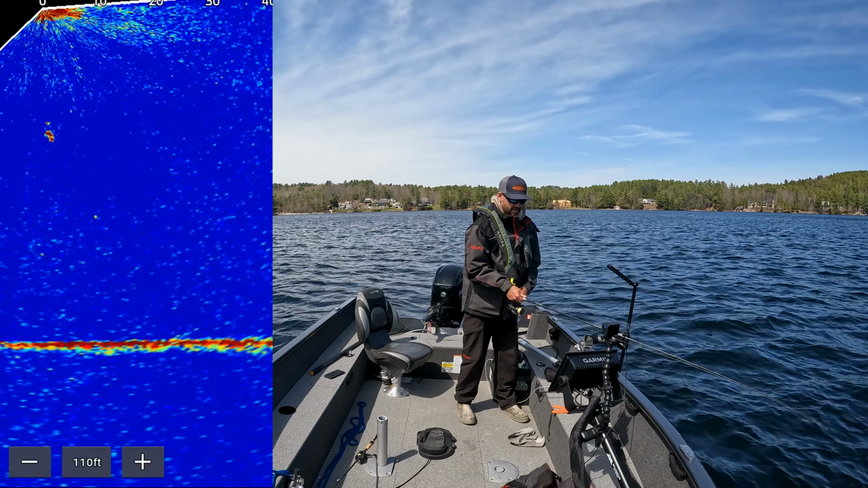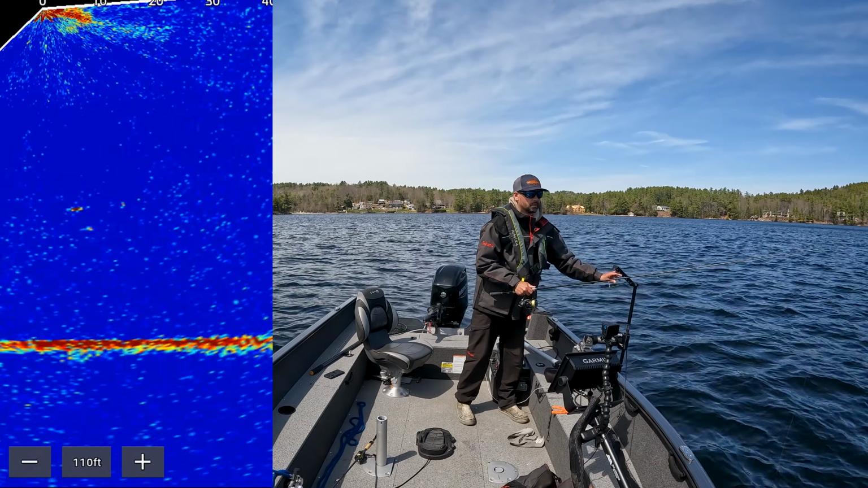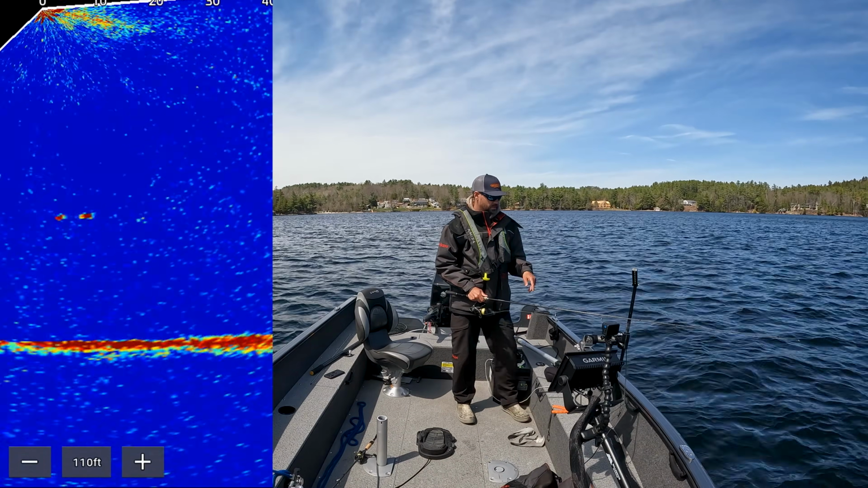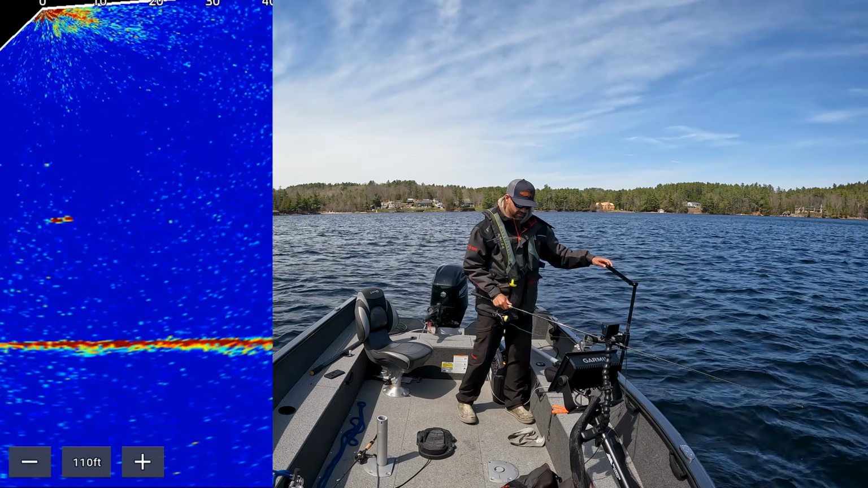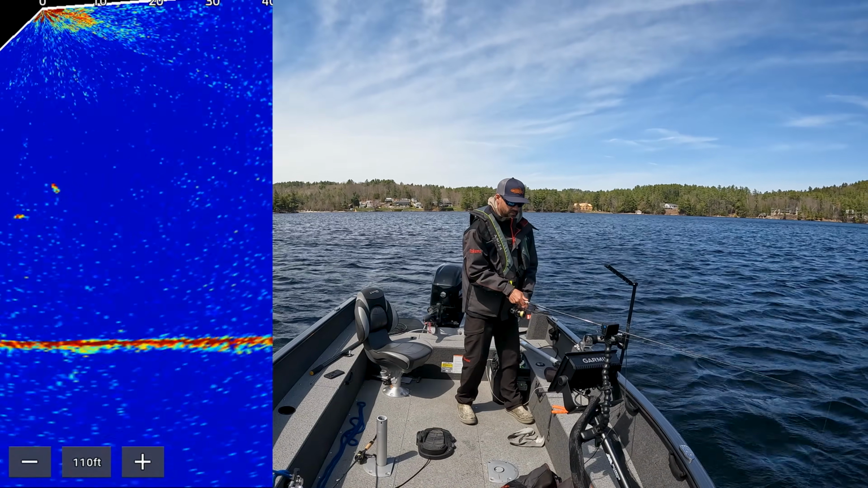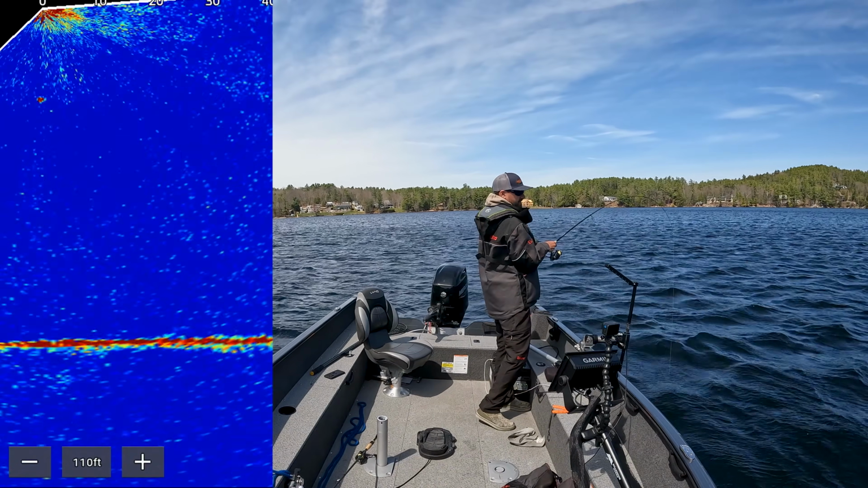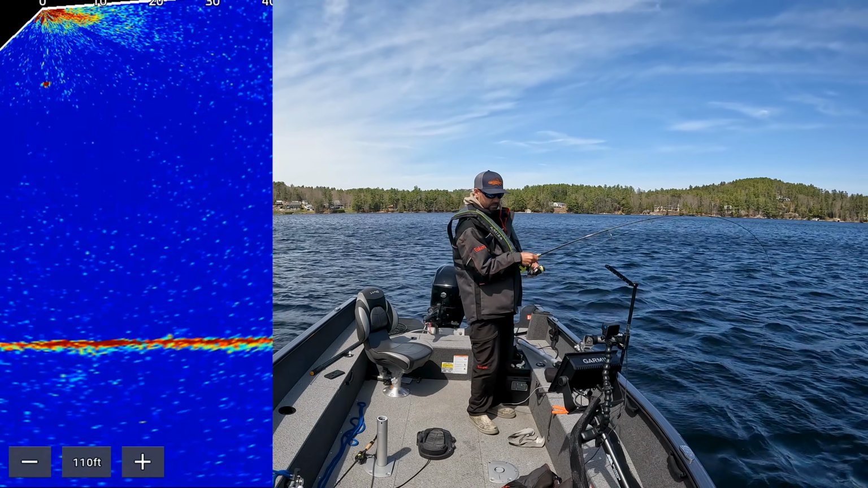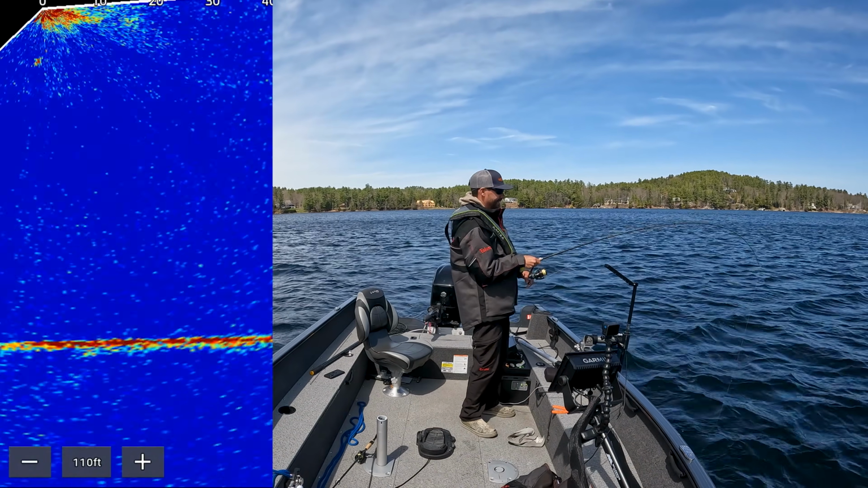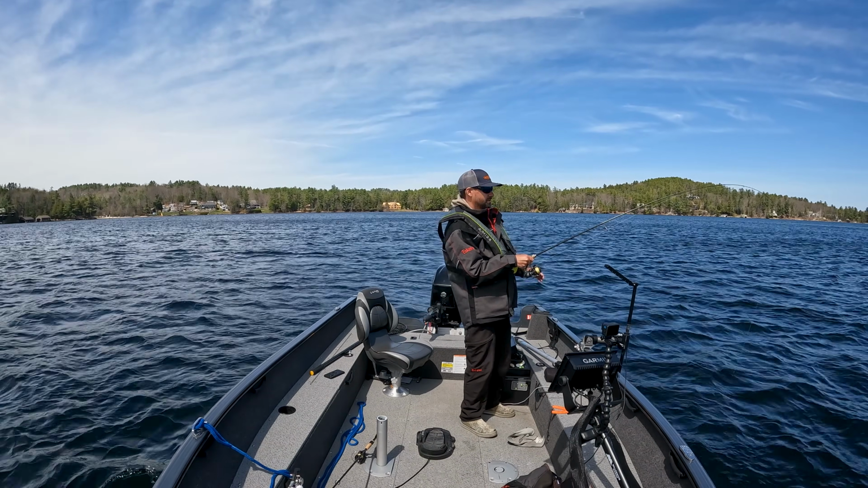I don't know if he's going to eat this high. Ooh. Nope. So this is one of those instances where having Livescope is very, very cool. These fish were coming up to me because they thought I was a bait school. Got him. They thought the shadow of my boat was a school of smelt, so they came up to me and inspected me, which was very cool. I only see it in lakes that have lots and lots of smelt.